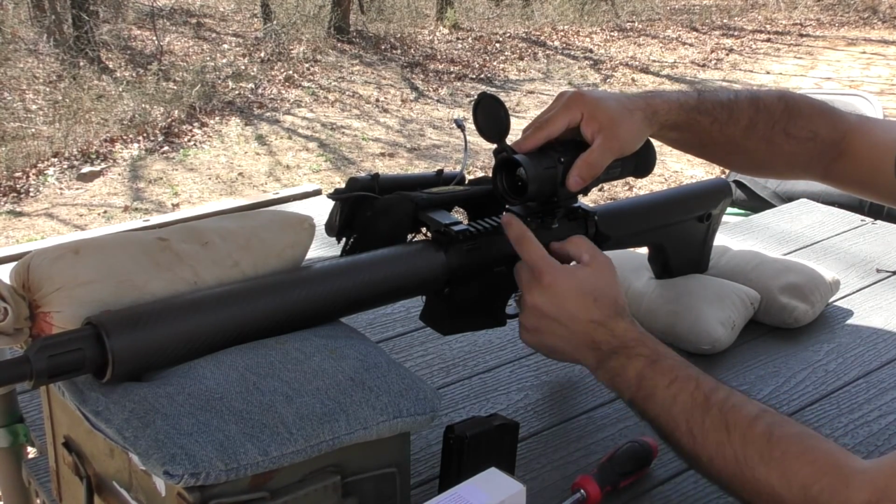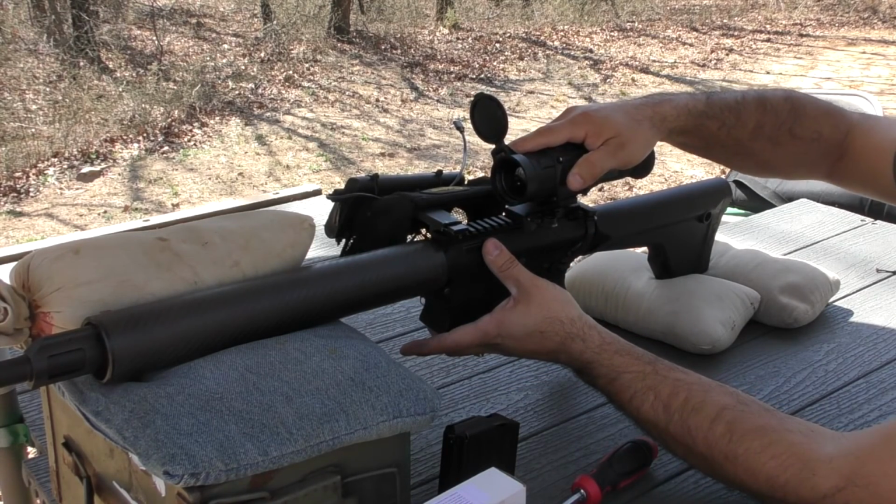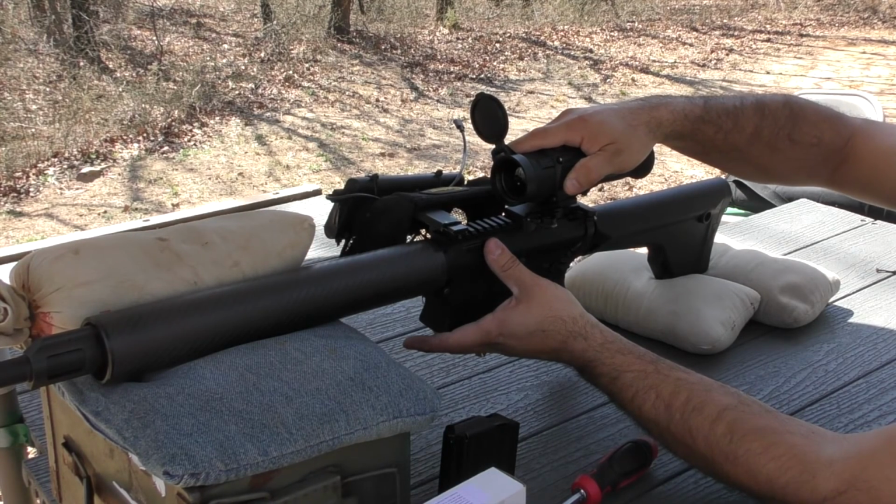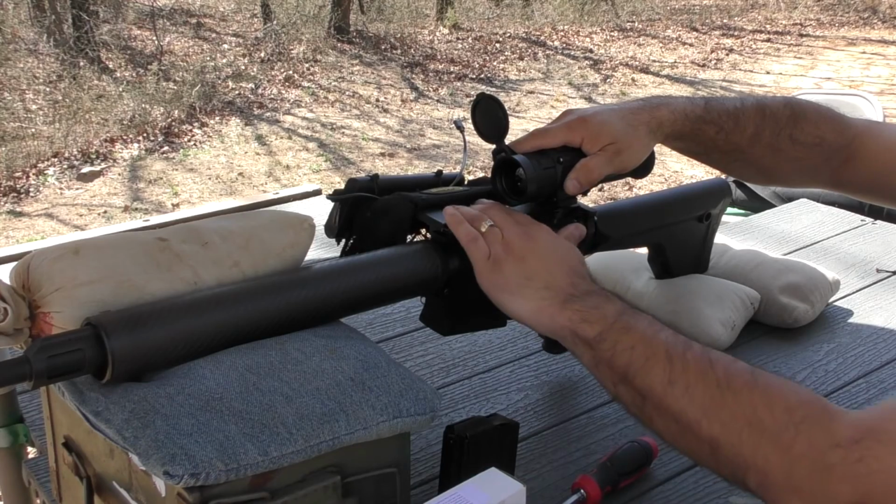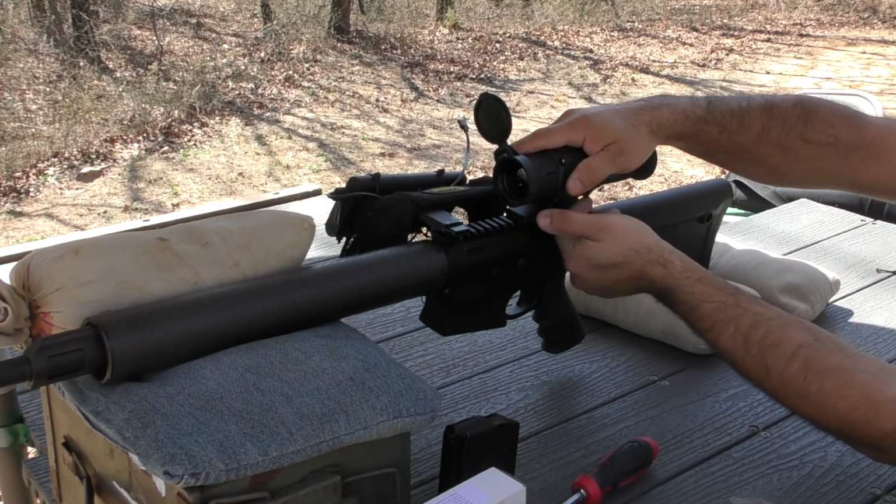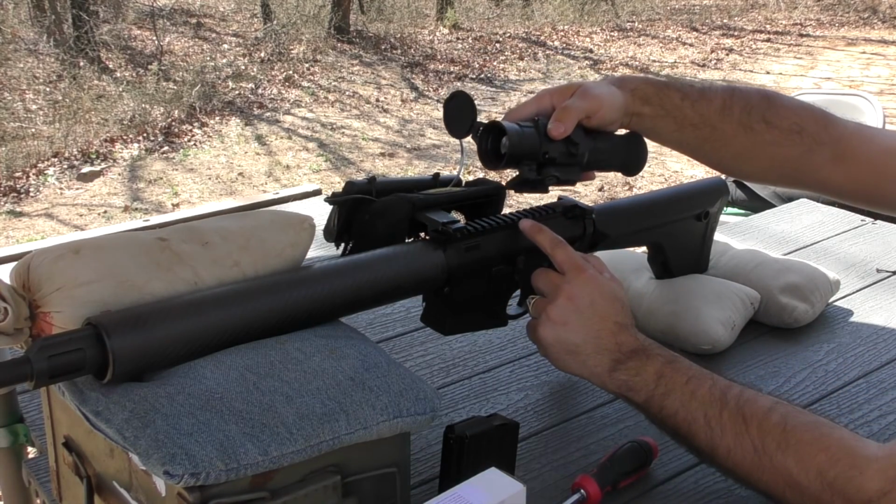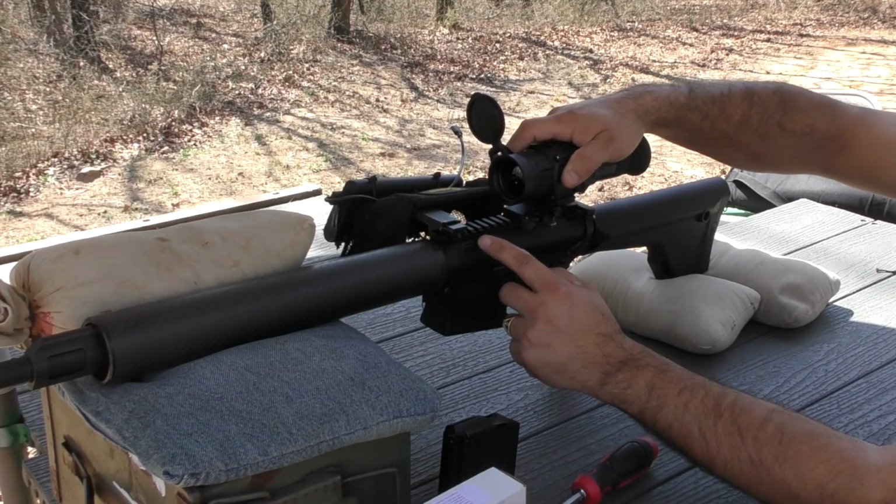The LaRue has a front index key that you'll put in that 6th slot. You can move that back and forth. You want to end up by pushing forward until you have a positive contact, and then you can press that down. And again, I like to do this a couple, 2-3 times, just working the mechanics of the mount.